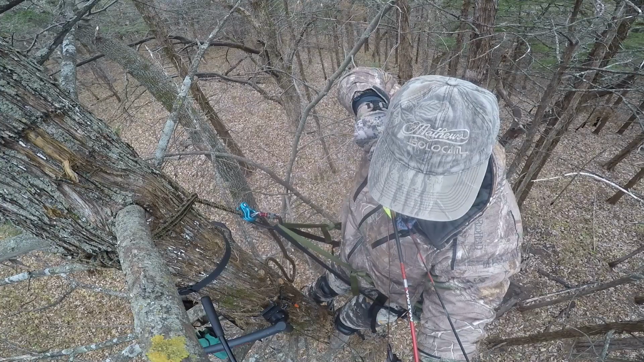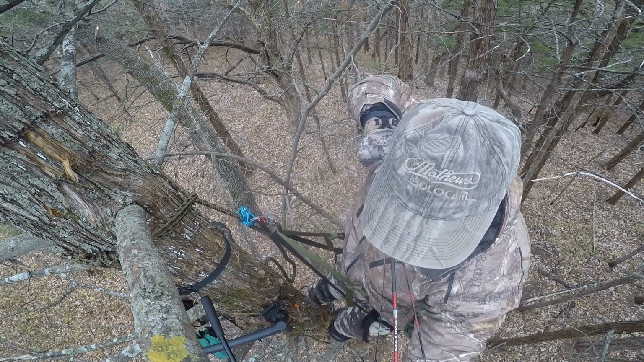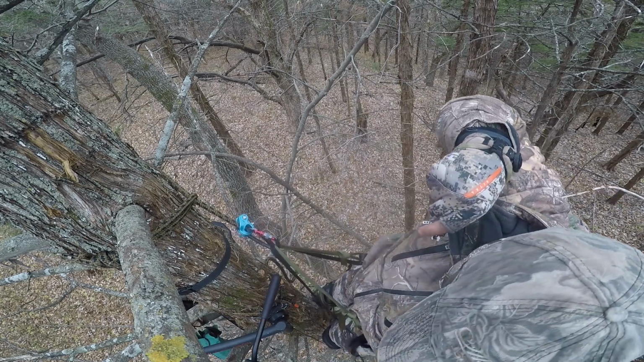All right, we're here. We have made it back to the scene of the crime. I am standing basically 10 feet from where I shot my buck and probably 15 feet from where my tree is. It's incredible just how close this deer really was to me. I mean, he was 10 yards, I mean, tops. I was right on top of this deer. What an awesome hunt.